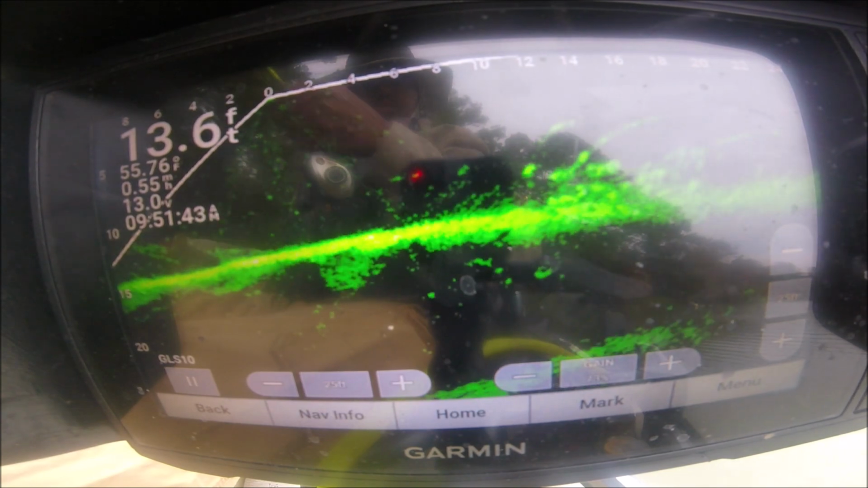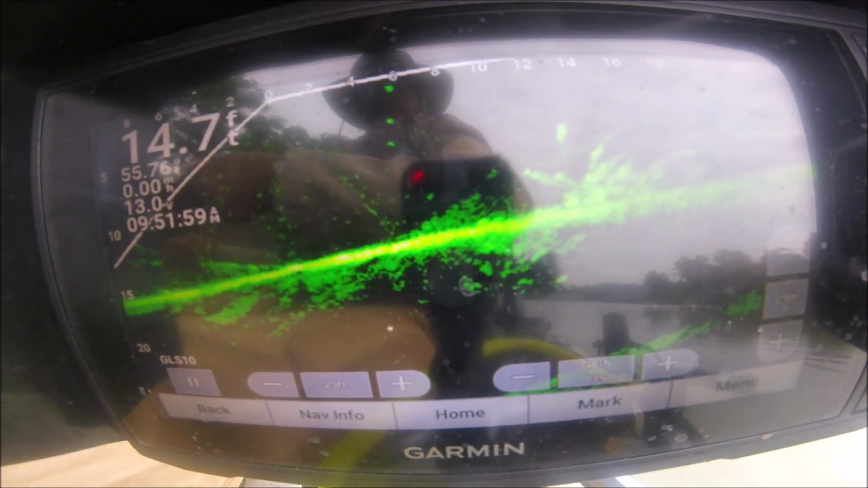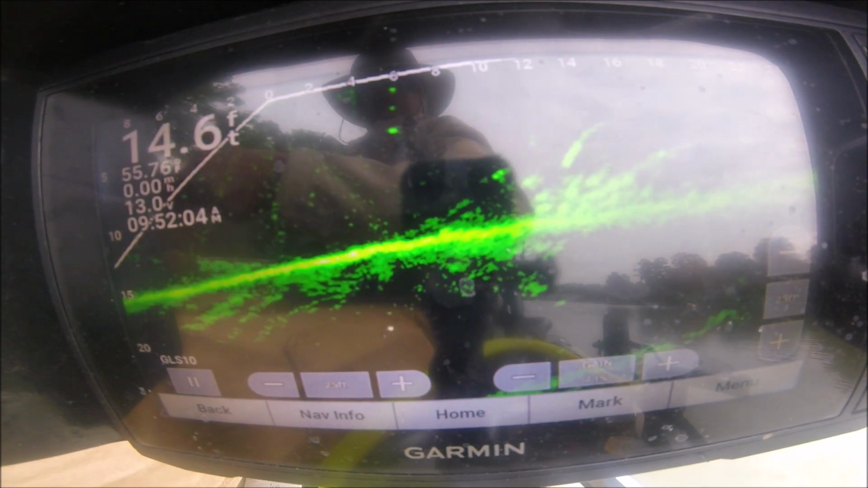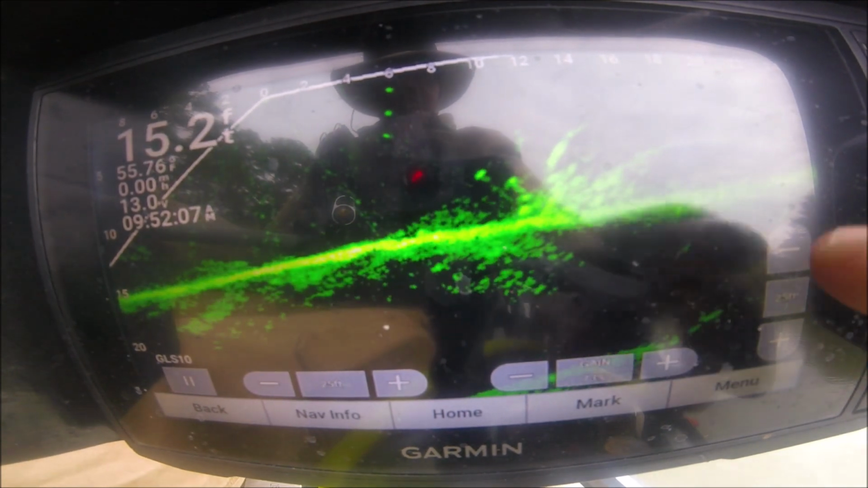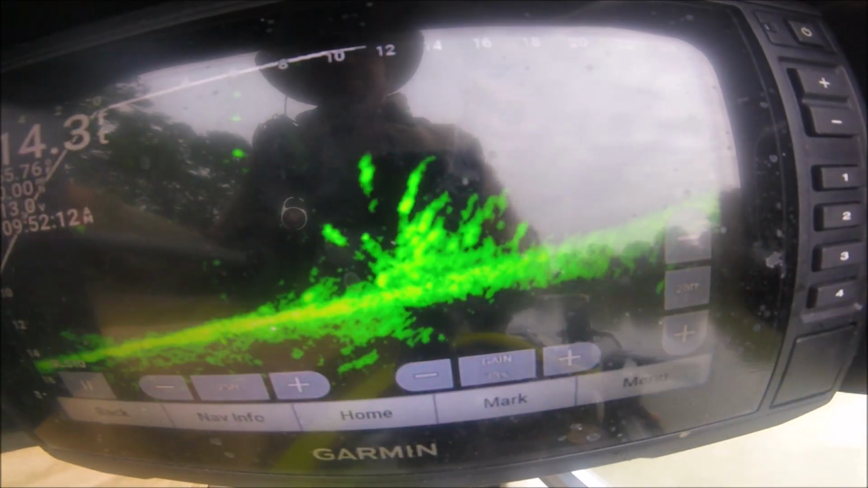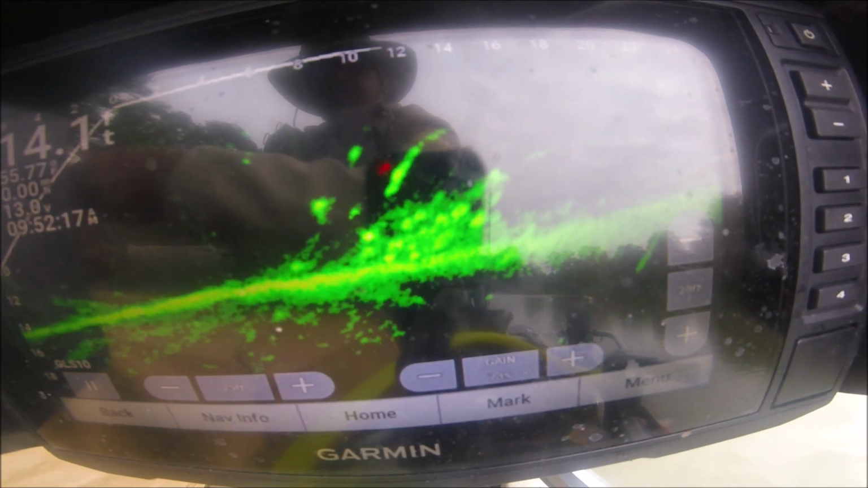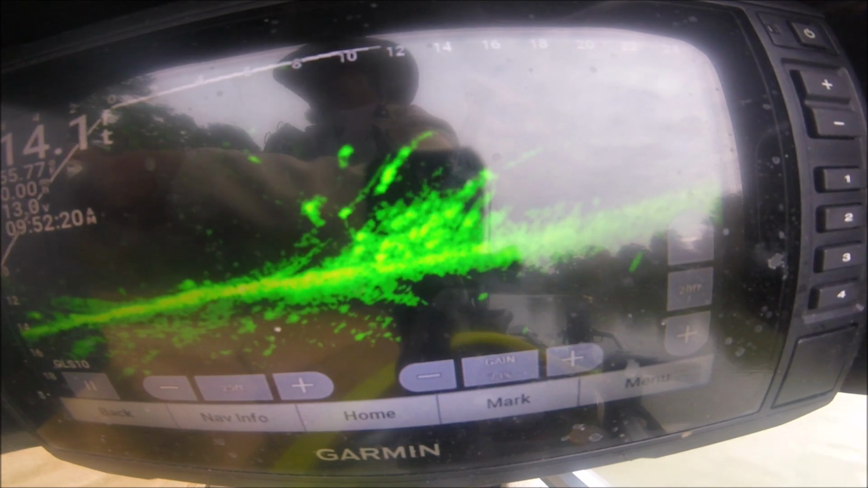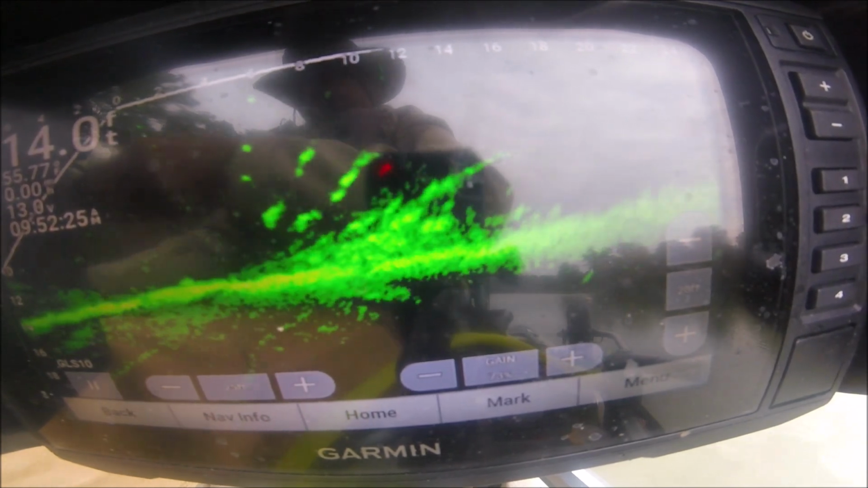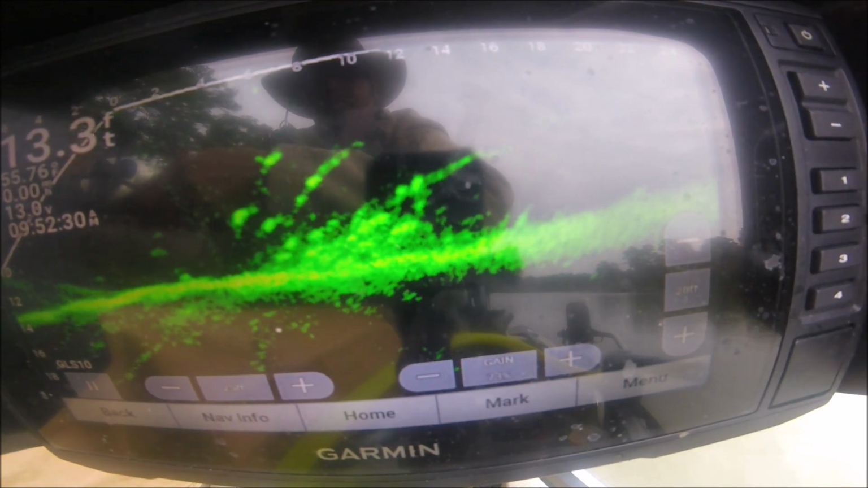There's a deep side of it too. Sometimes I want to get on the deep side of it. There's a tree trunk of it. Let me get right up over it, y'all. We'll drop down in there. There's one right there.